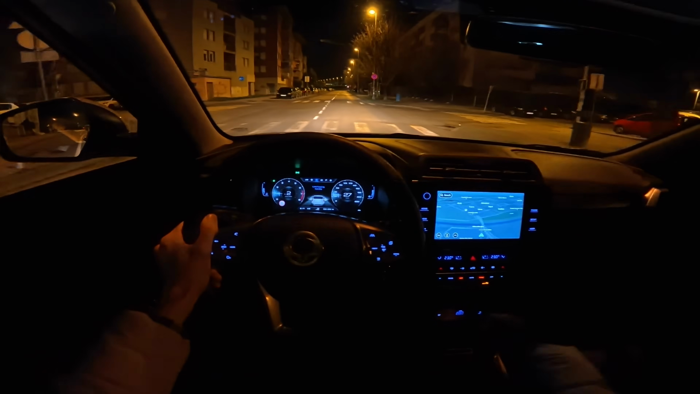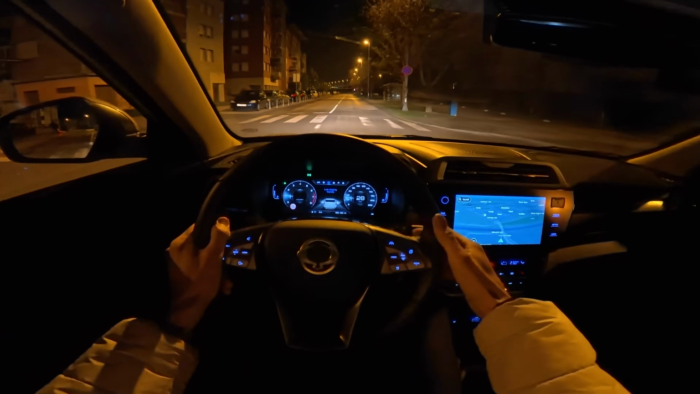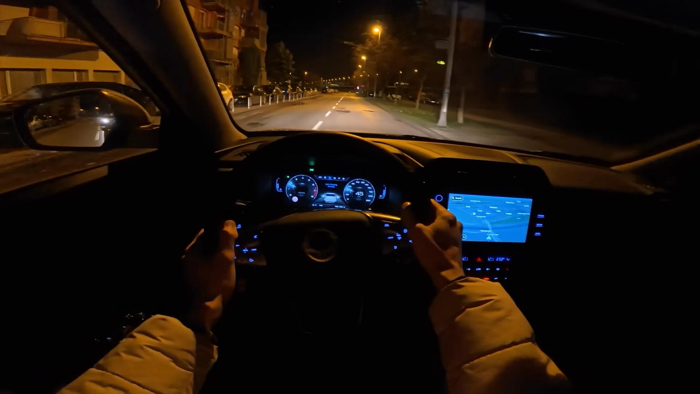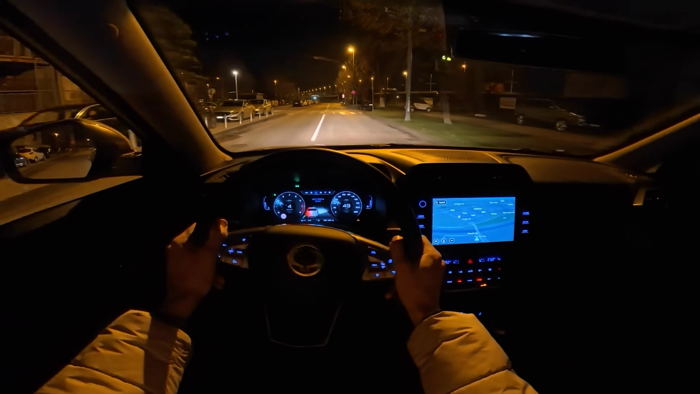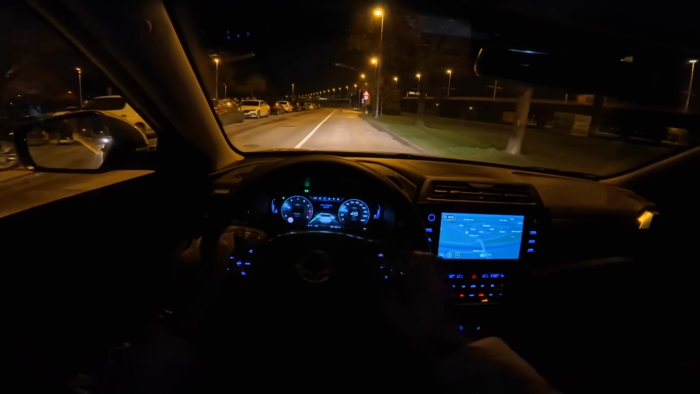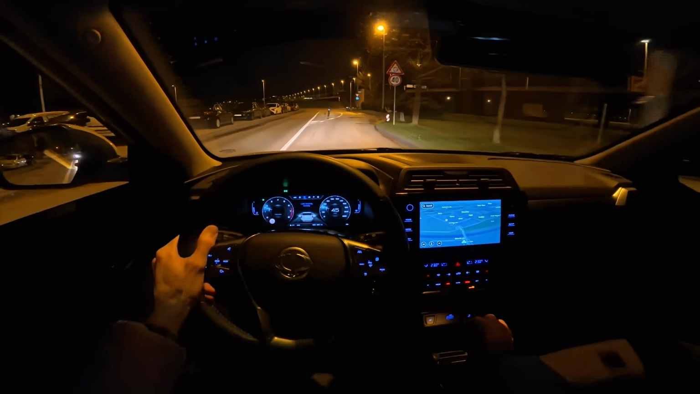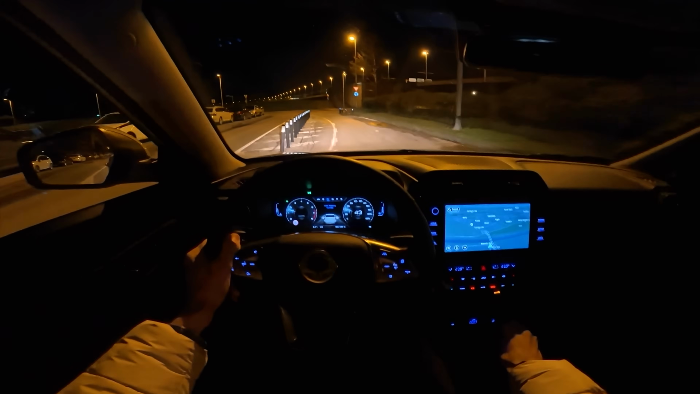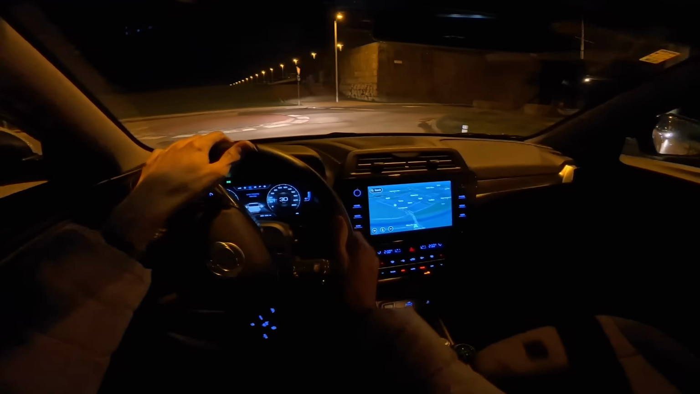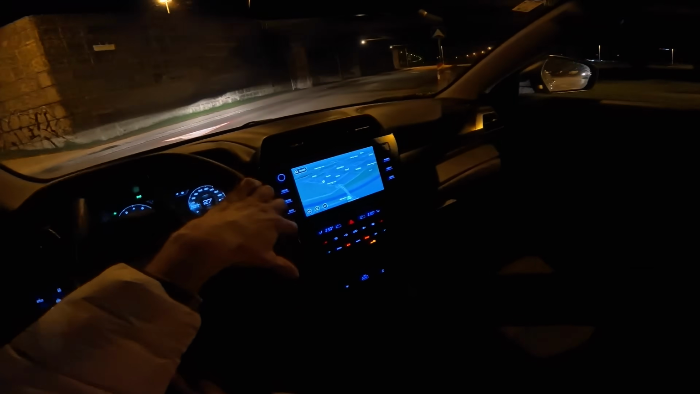This is a much harder speed bump, and you know, for the most part it's very comfy. This lane keeping assist is a little bit sensitive if you cross the line, but it doesn't fight you too much if you hold the grip on the steering wheel.